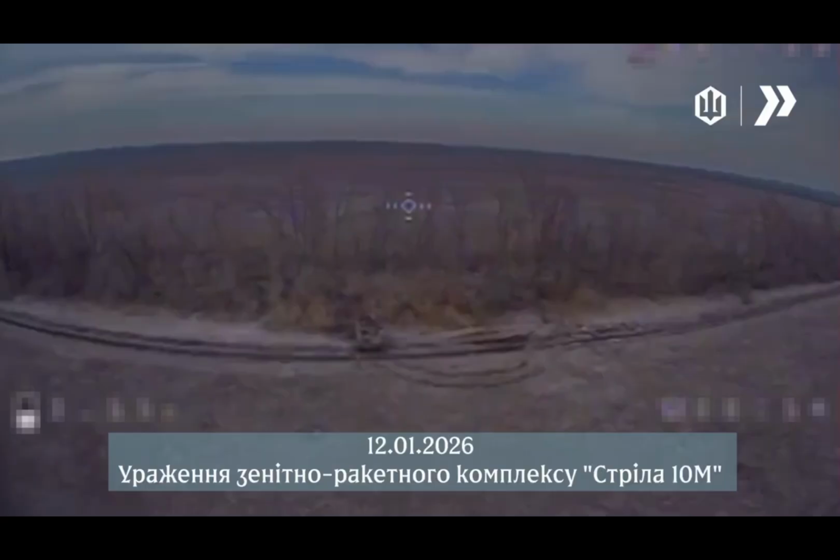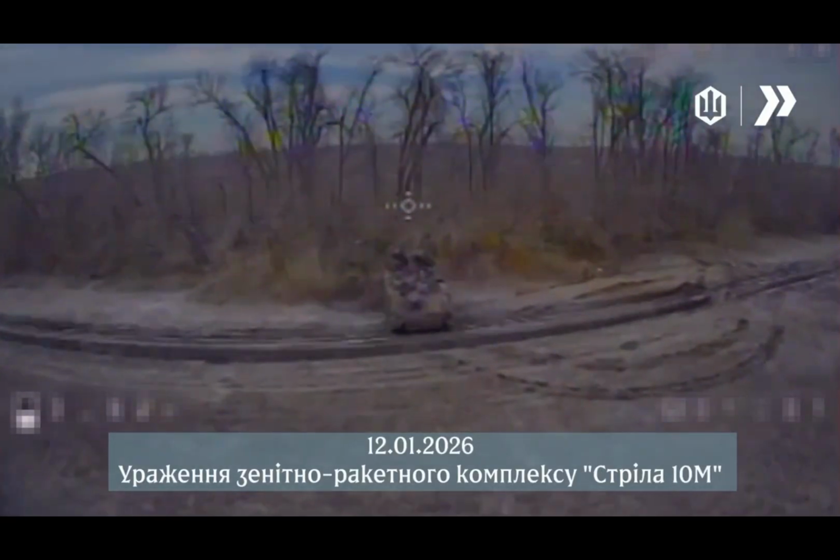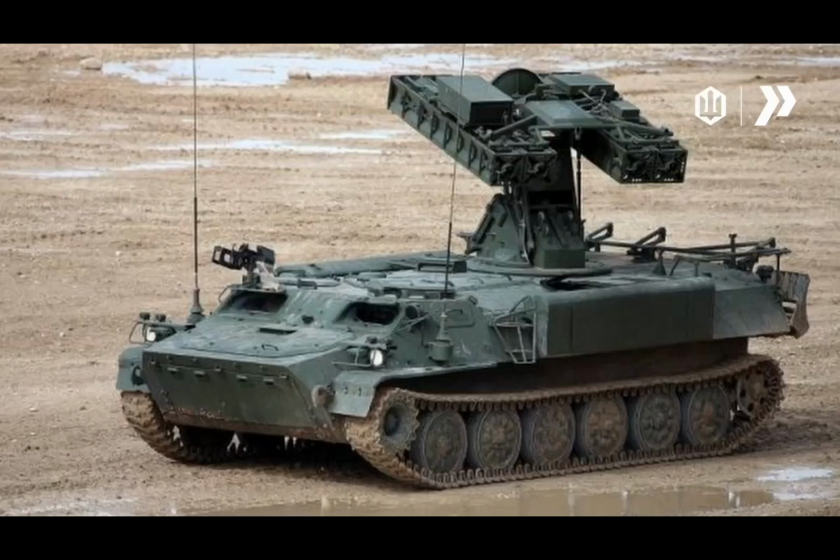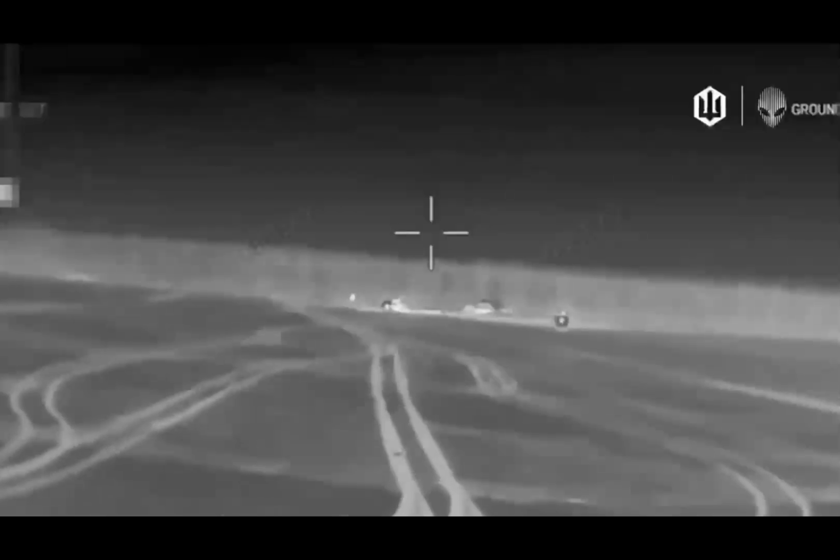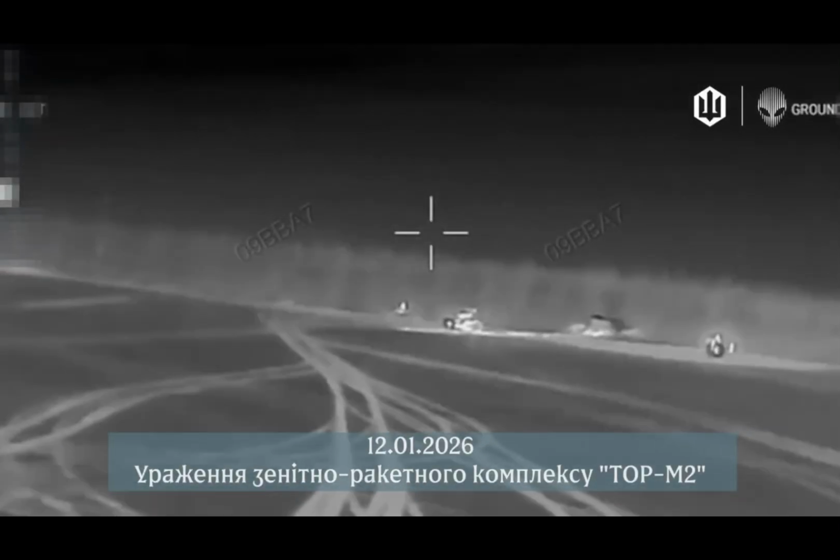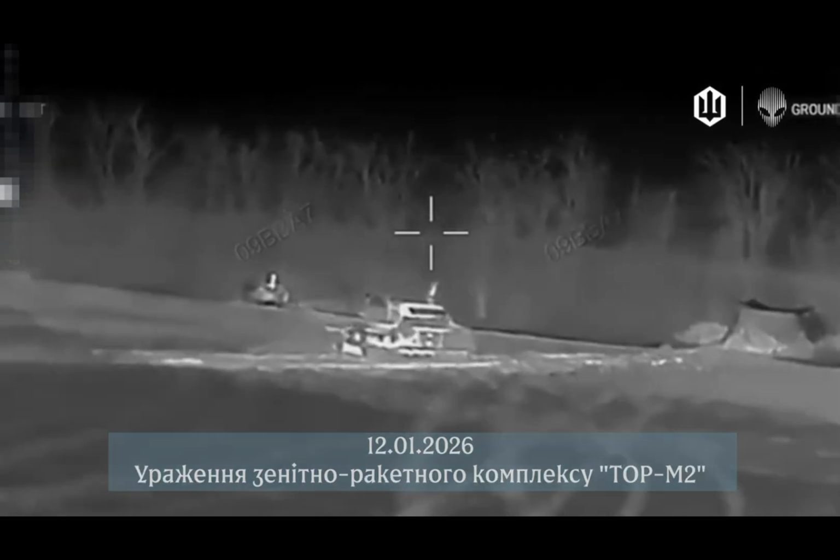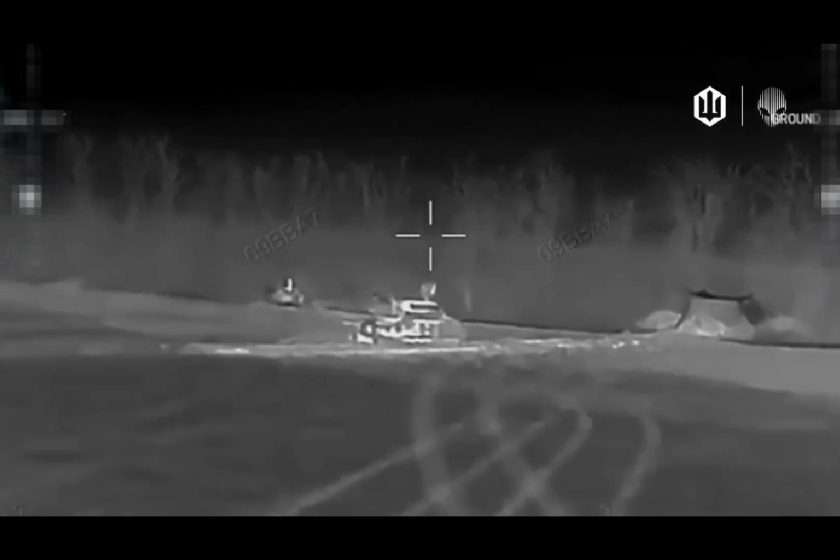This is a Strela 10M air defense system, valued at approximately $3 million. On the right, you can see a Russian soldier running, apparently trying to take a selfie against the backdrop of what he considers a successful hit. Another Russian Tor M2 air defense system, valued at $27 million, taken out by a drone costing just $2,000. Quite a productive night.